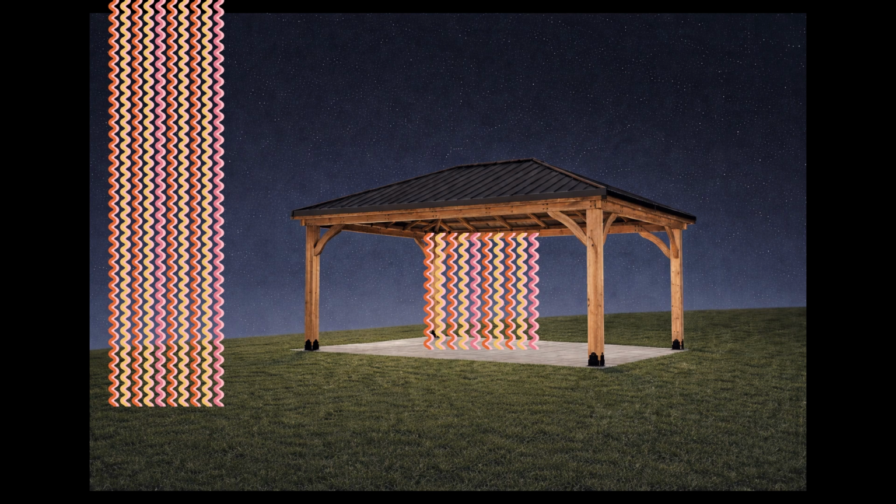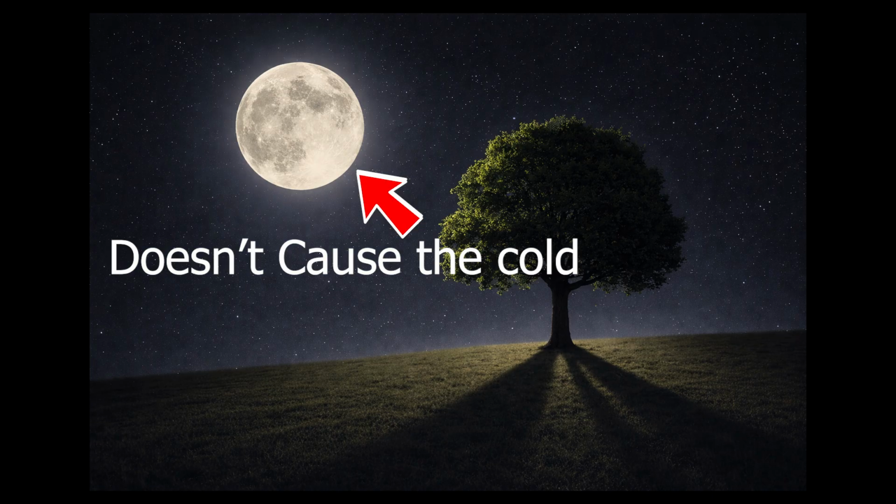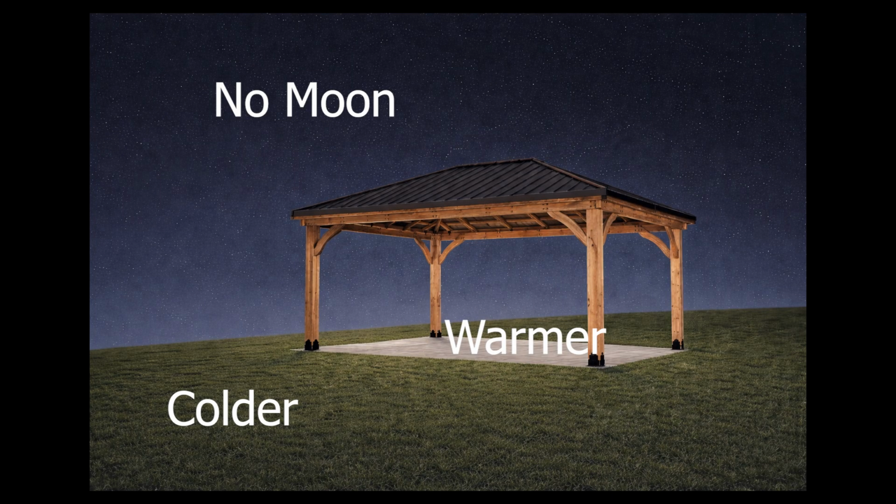So the conclusion here is straightforward. The growing temperature difference is not caused by moonlight. It's caused by geometry, structures, and radiative heat transfer. Anytime you compare open sky to shaded or covered areas, you'll see a temperature difference. So it looks like the hypothesis was right. It wasn't the full moonlight that caused this change, and we saw the change grow throughout the night like predicted.